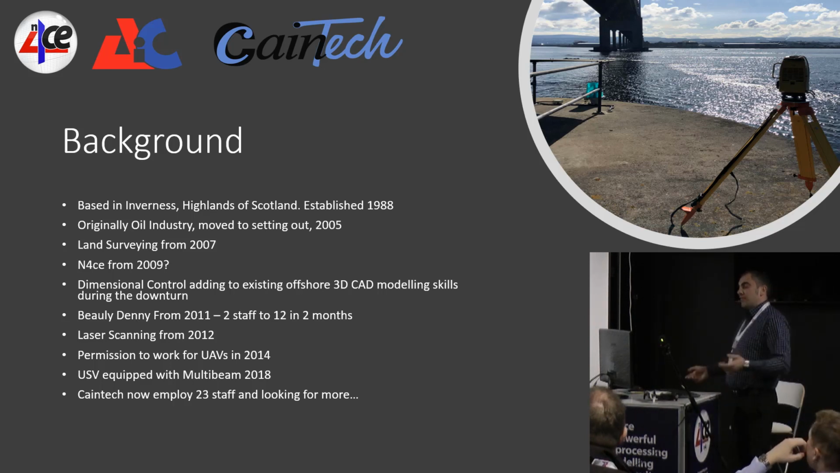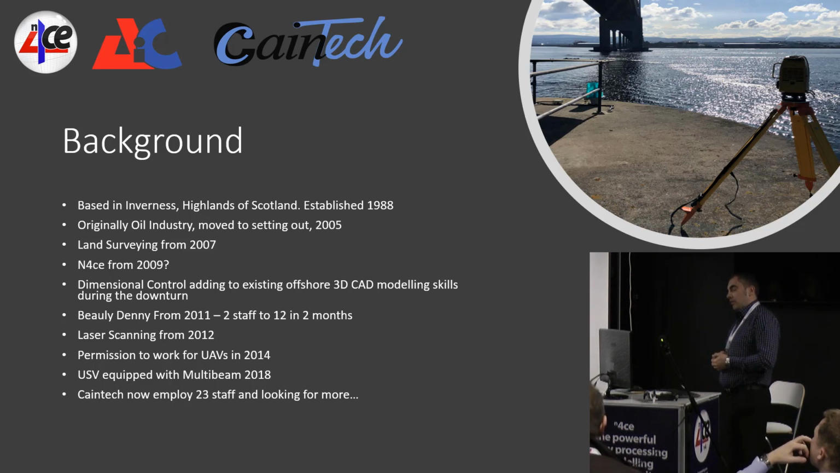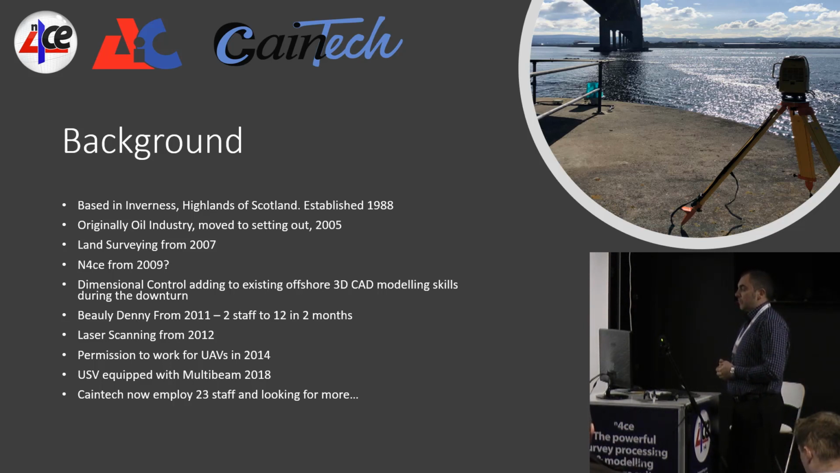2015. So 2015 saw us, we applied for EVLOS with the CAA. For people that don't know what EVLOS is, that's Extended Visual Line of Sight. We've got 1,500 metres and we've also got nuclear permissions. Now, that involved a lot of paperwork and meetings with the Civil Aviation Authority. Now, that then opens up all manner of work.